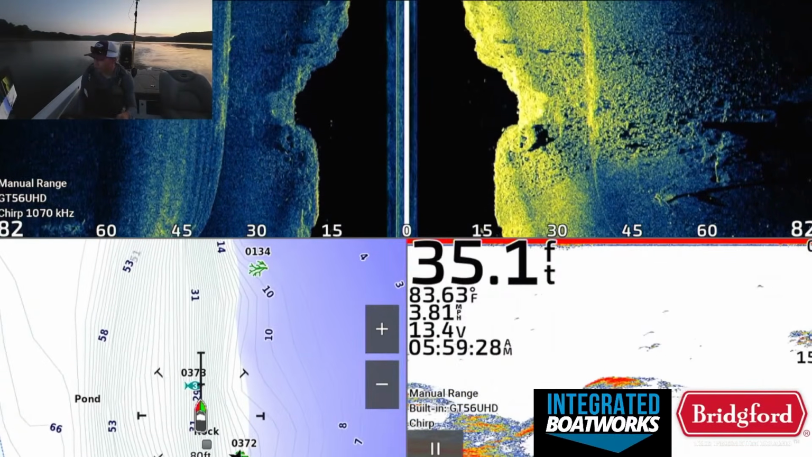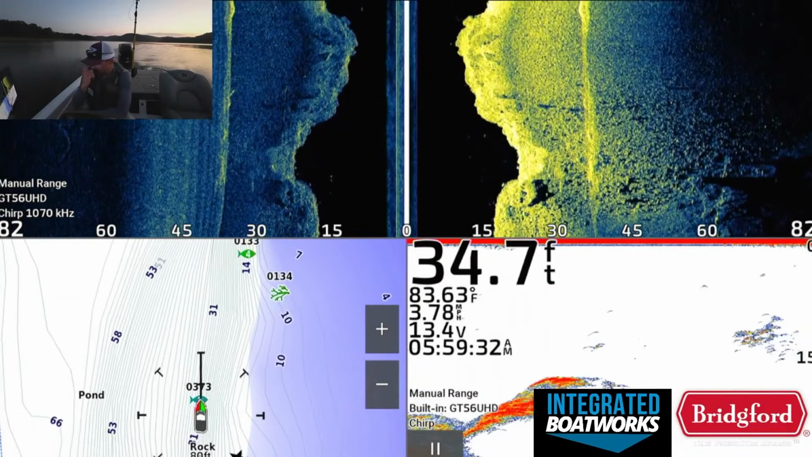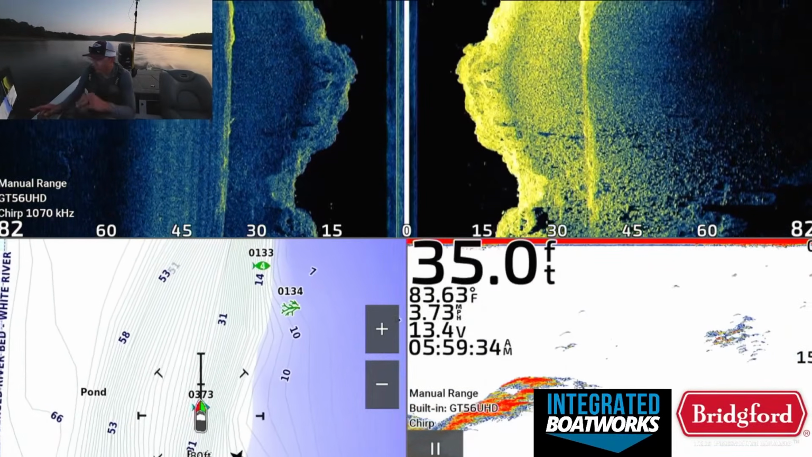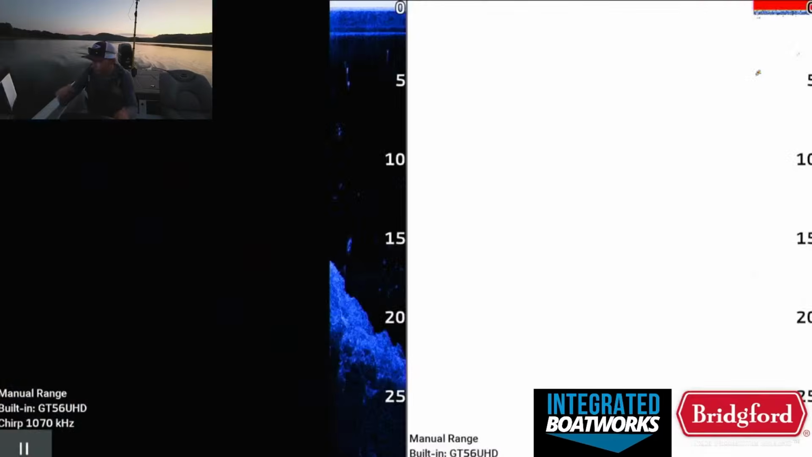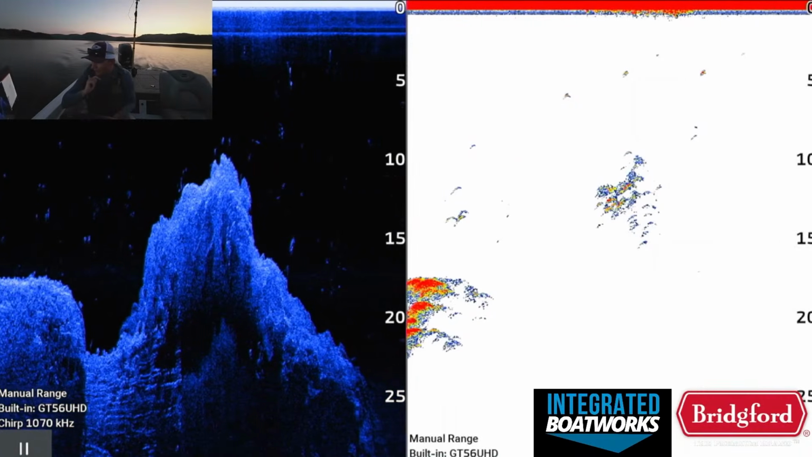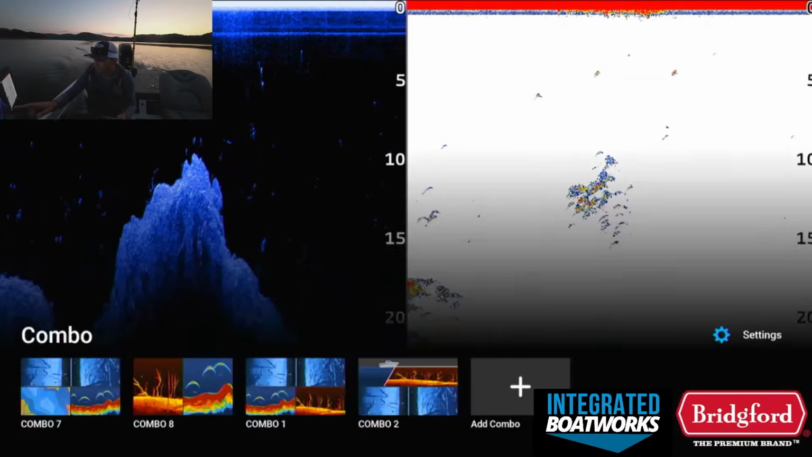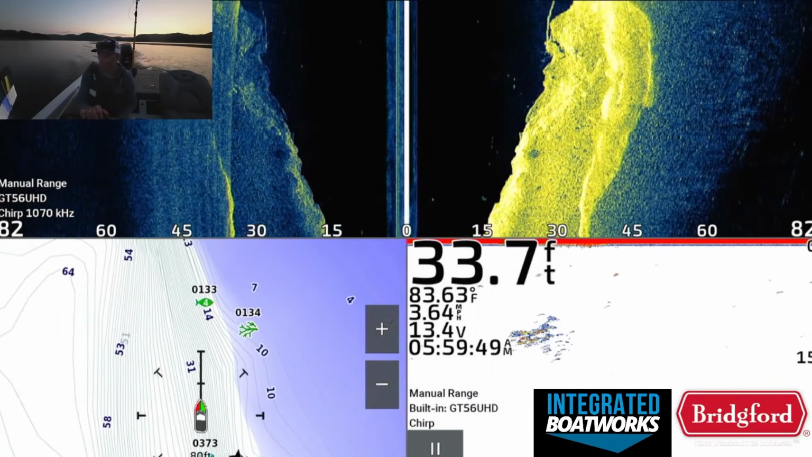We do have some nice fish that popped right there on that little rock. And then right here is where I graphed a school last time I was here, and there are some fish. We kind of got a weird view going on, but there are some fish on the top of that rock there and in this general area. So it looks relatively promising.